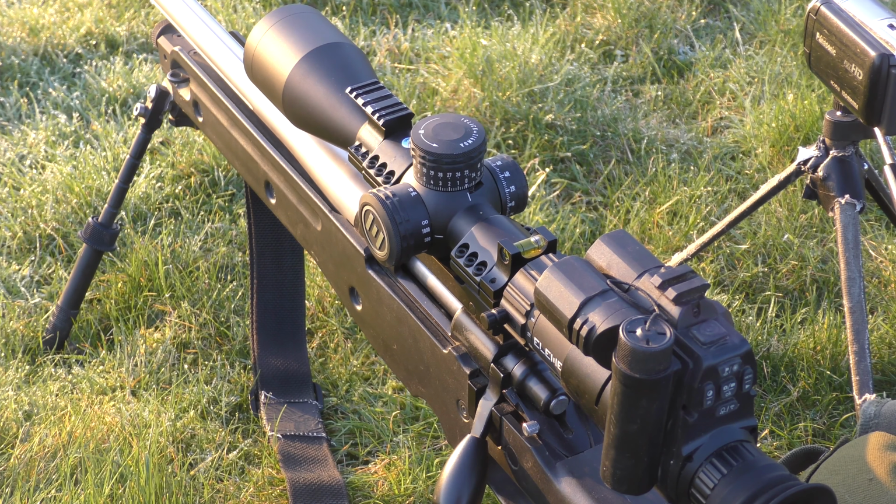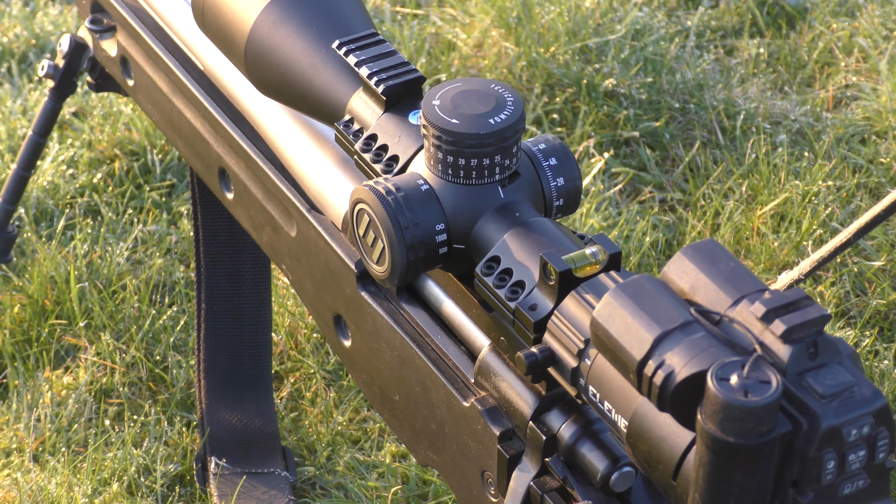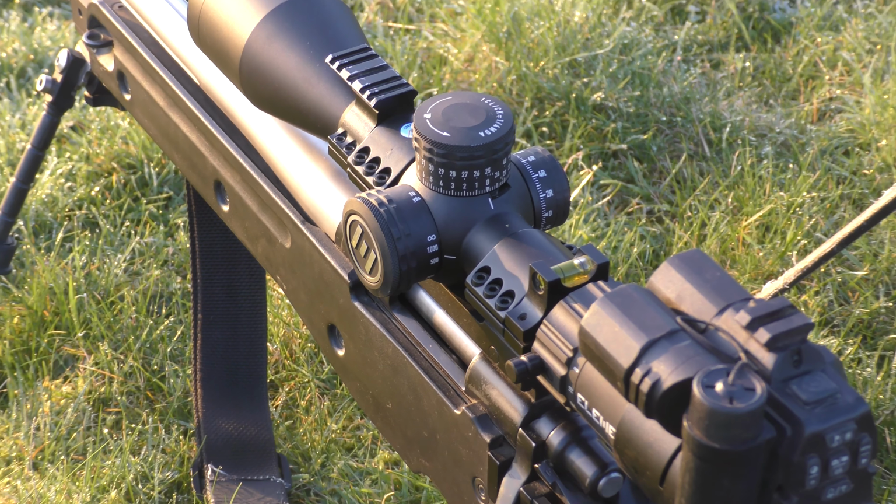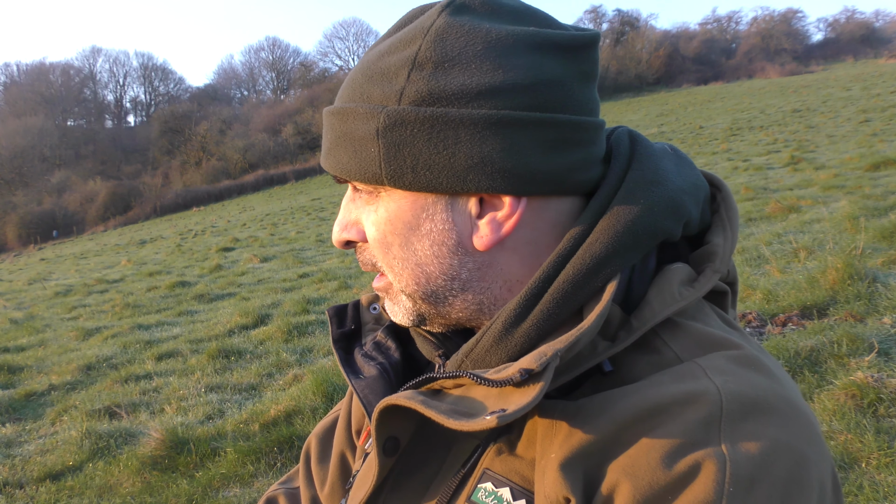That said, on a morning like this, it's pretty still, so I'd quite happily push the distance a bit, especially with this rifle. It's my custom 260 Rem, which most of you will recognise. Got an Element Nexus version 2 sat on the top there. Brilliant scope, really good for this sort of thing. So yeah, I'm quite confident that if something did come out this morning, then I'd reach out and give it a little tickle.